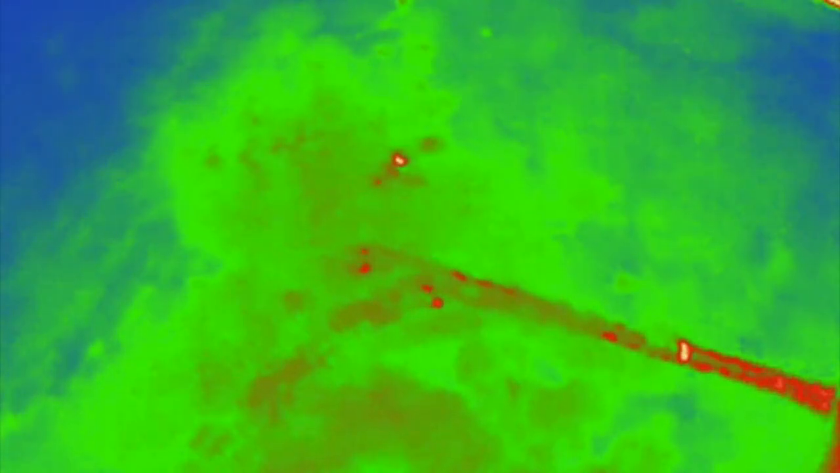The later you get on in the day, there you have a moving target right down there. Heat signatures become more apparent, and you can work to positively identify heat signatures in that context. And certainly up close with this camera, you get a much better definition when you're in close.